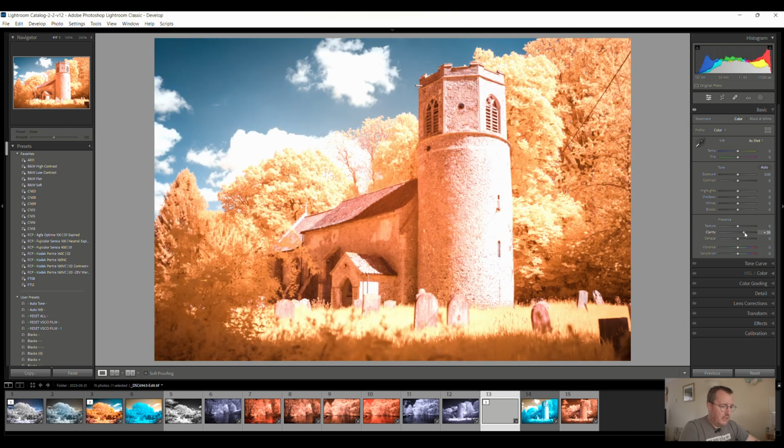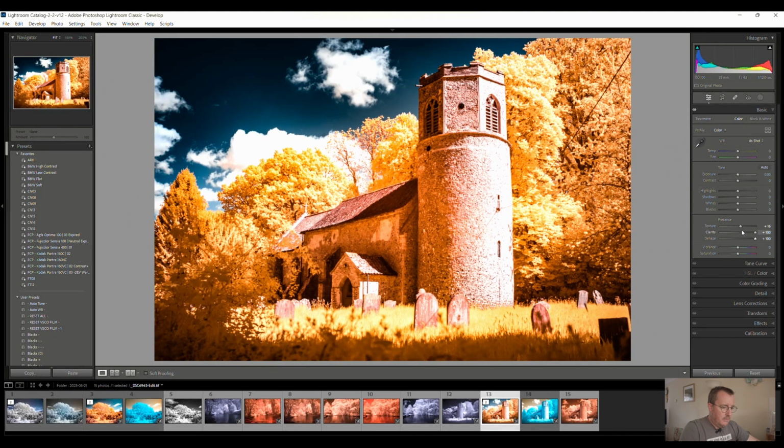Again, it's personal preference how you edit these. I like to give them a little bit of extra pop with those tools, but obviously don't go crazy, because you can whack all the sliders up and then it just starts to look a bit horrific. So undo all those.